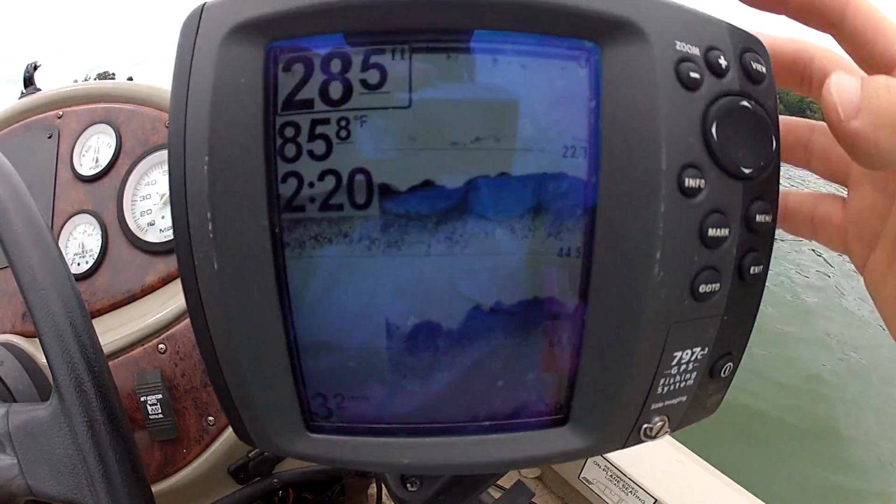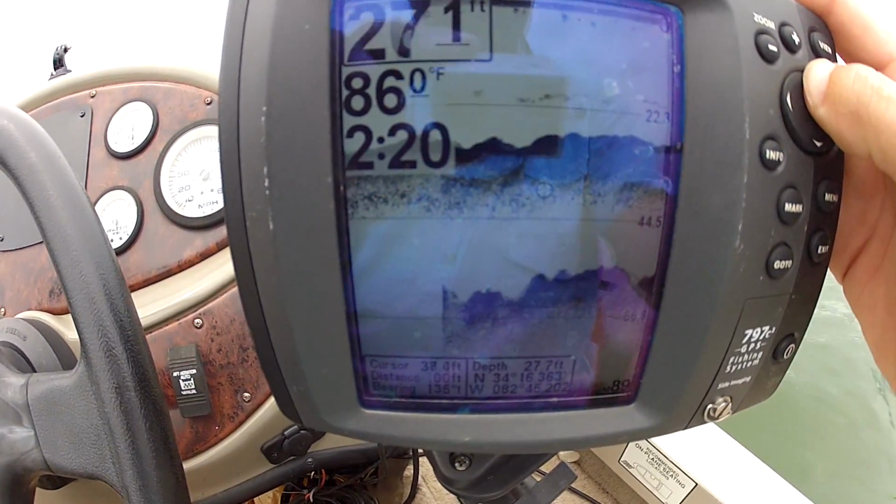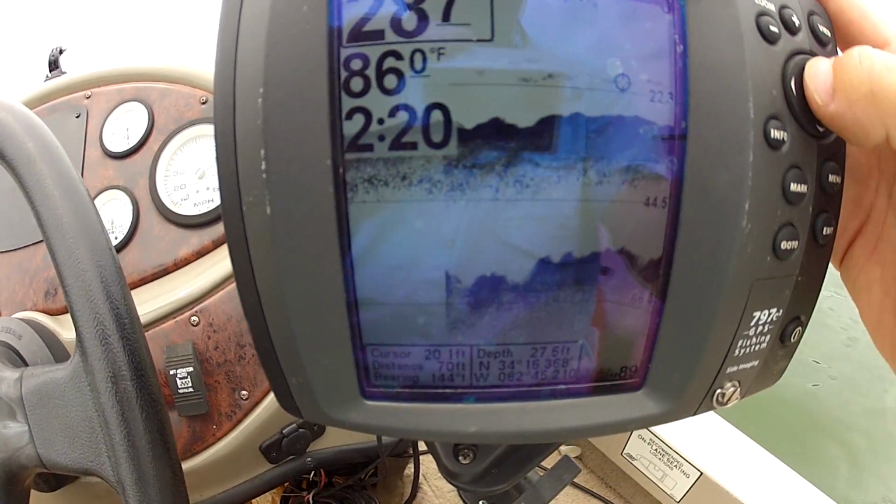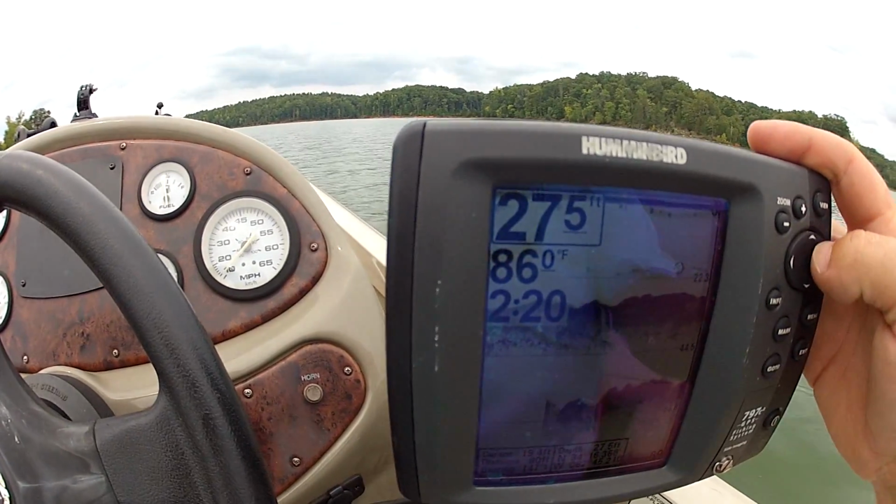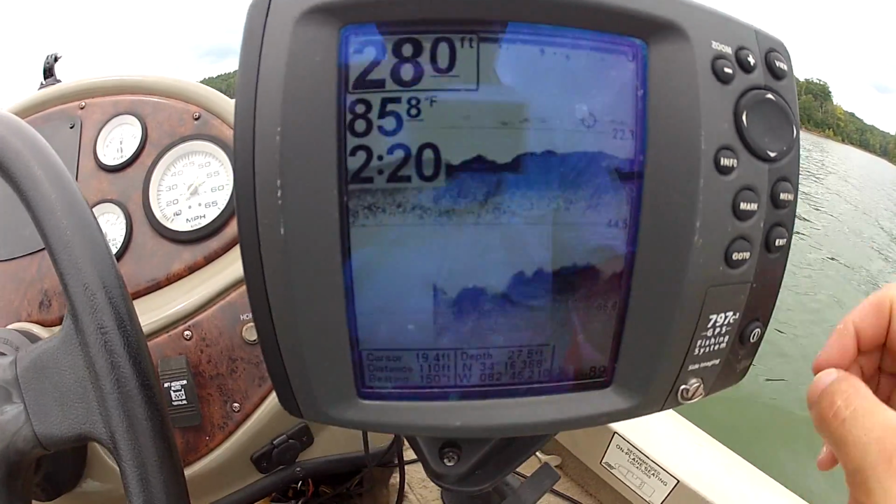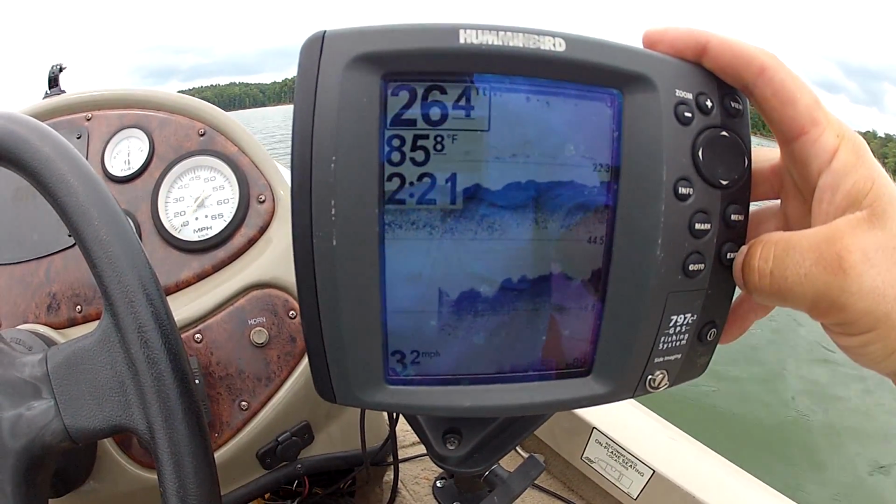Thermocline is right there. Now, if I take my Humminbird and bring that cursor up to right there, it tells me that my depth is, cursor's in 19 feet. So your thermocline's 19 feet deep.